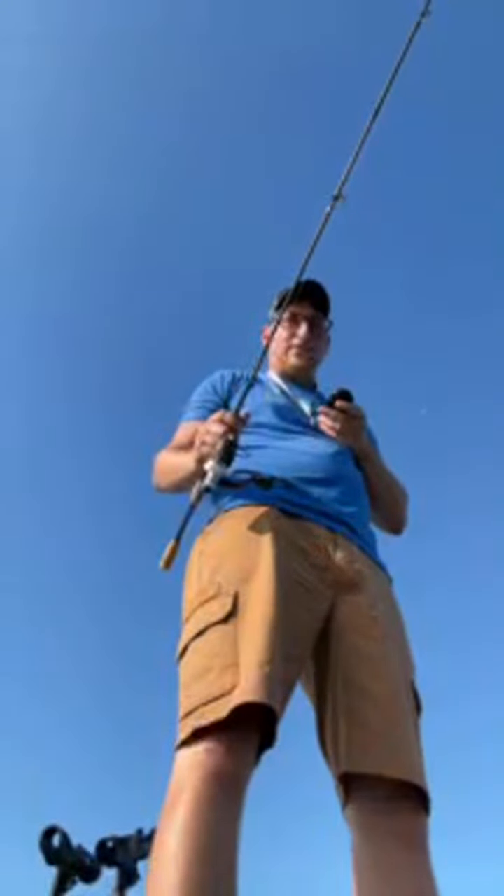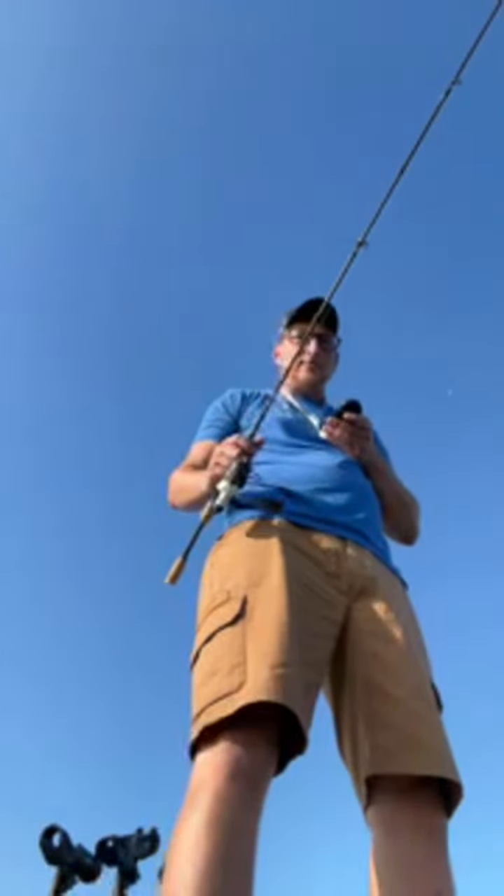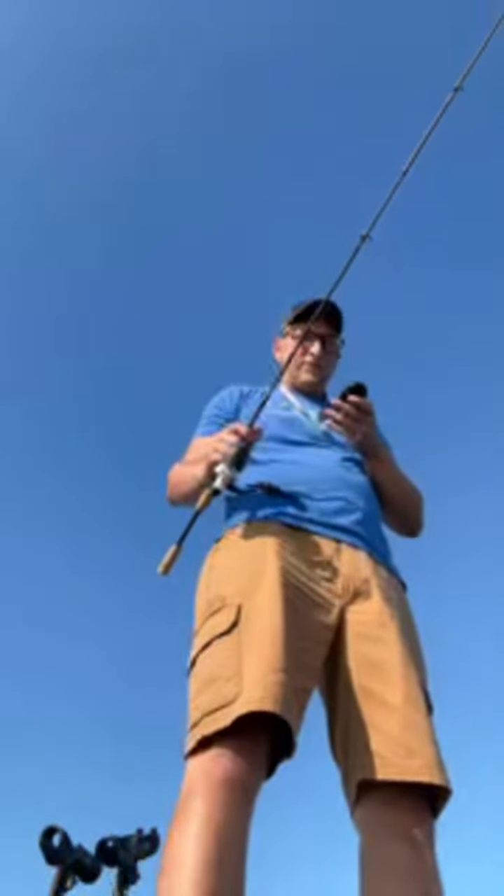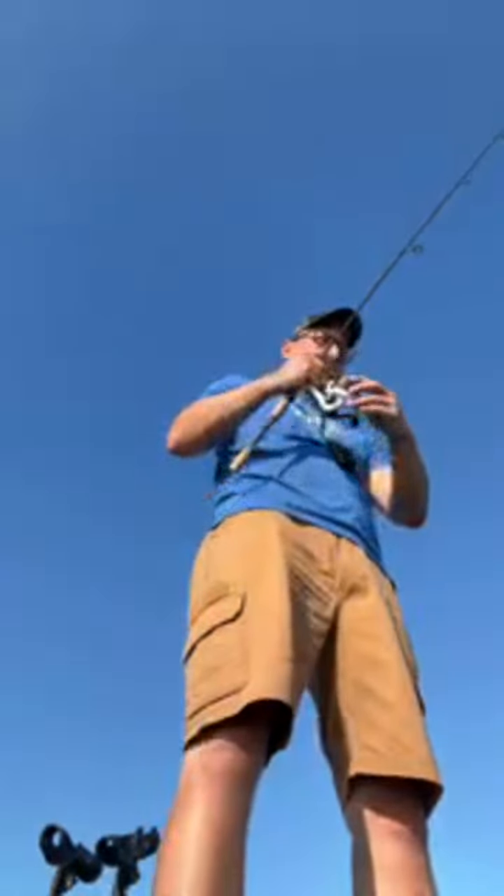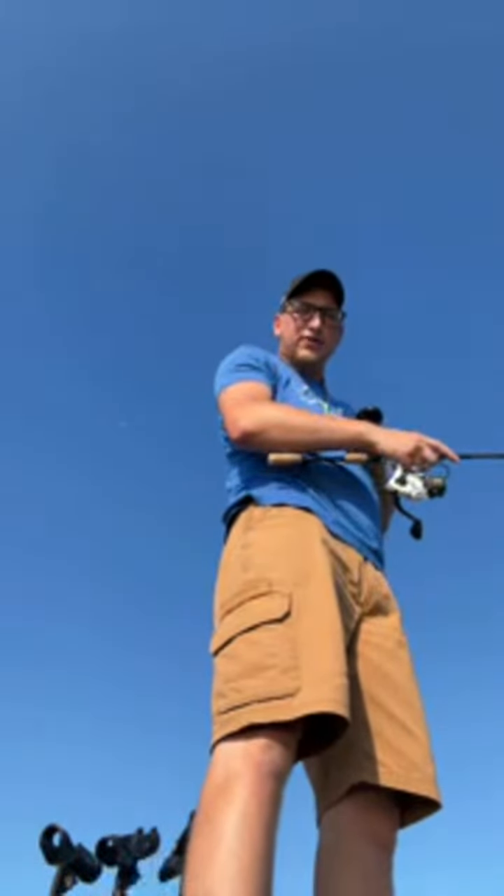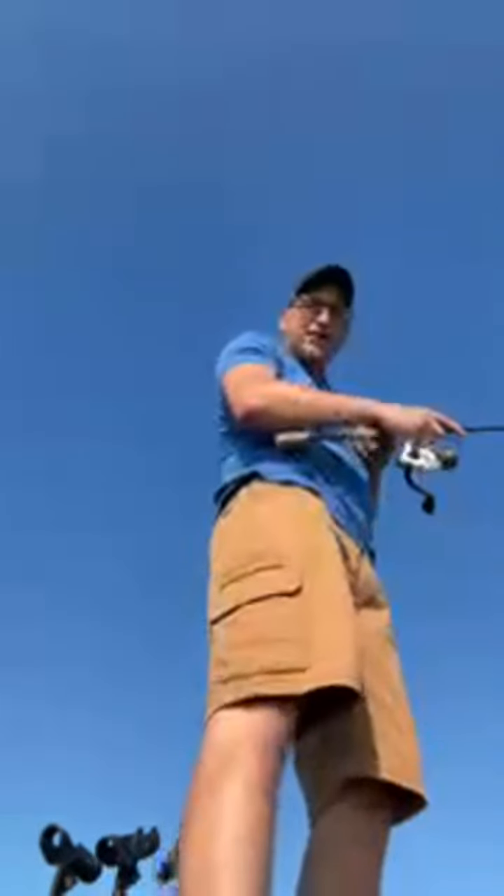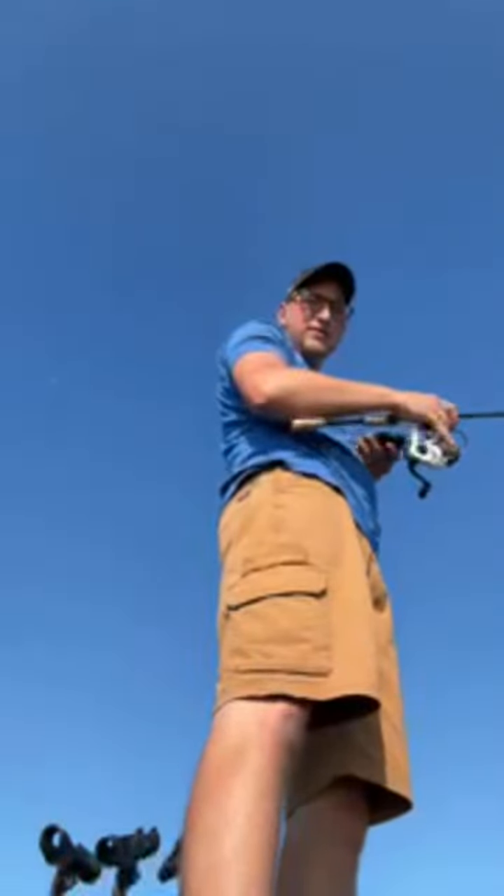Okay, 75 feet. Where'd they go? There they are. Stay on this. Three really good ones right here. 50 feet. Pitch to them. What's nice about this jigging wrap is it sinks so fast. That's how I'm able to get down to these fish, 35, 40 feet down in a matter of a couple seconds. Right there. Got him.